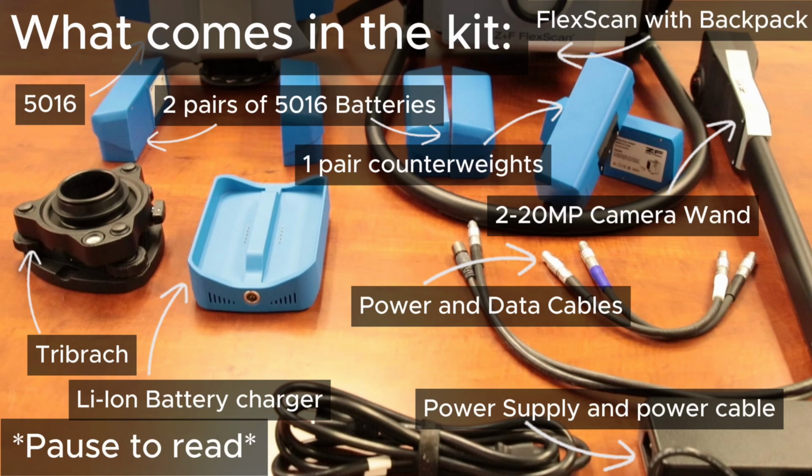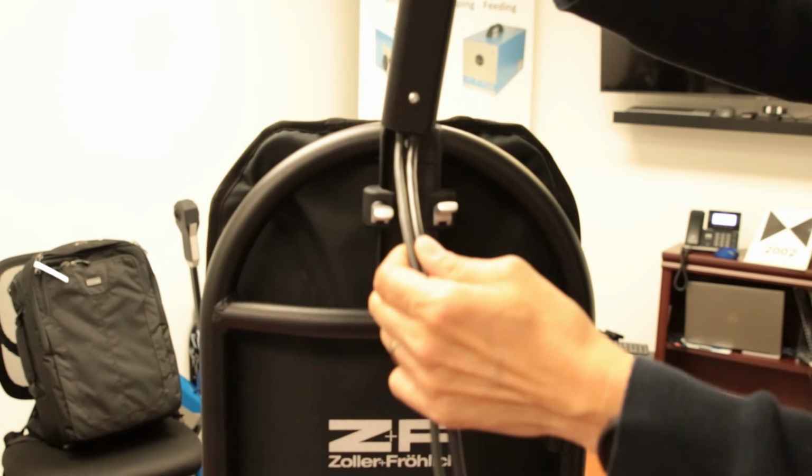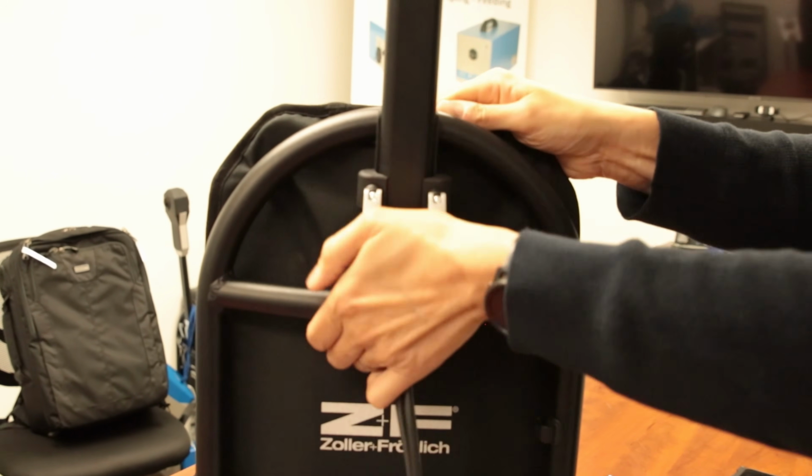The FlexScan comes in a fairly large case and the scanner comes in another separate backpack. And every time you want to use it, you have to assemble it and calibrate the camera, which is a bit more of a process compared to the VLX where you just unfold it and tighten two bolts.